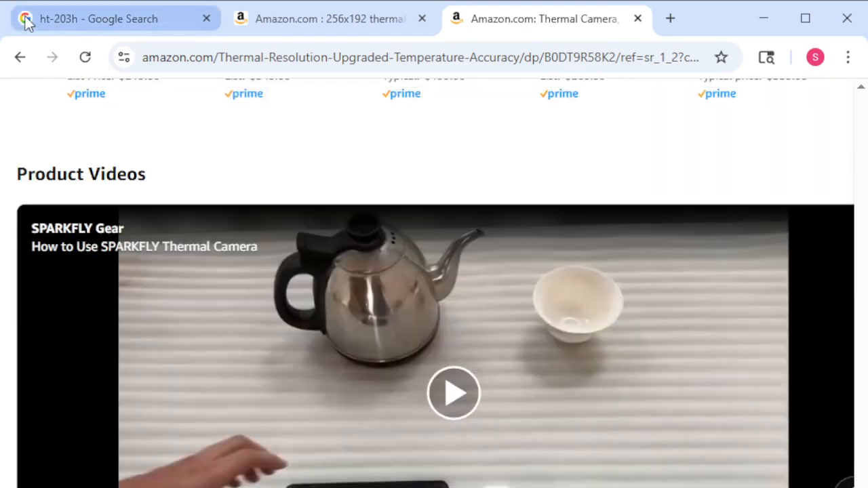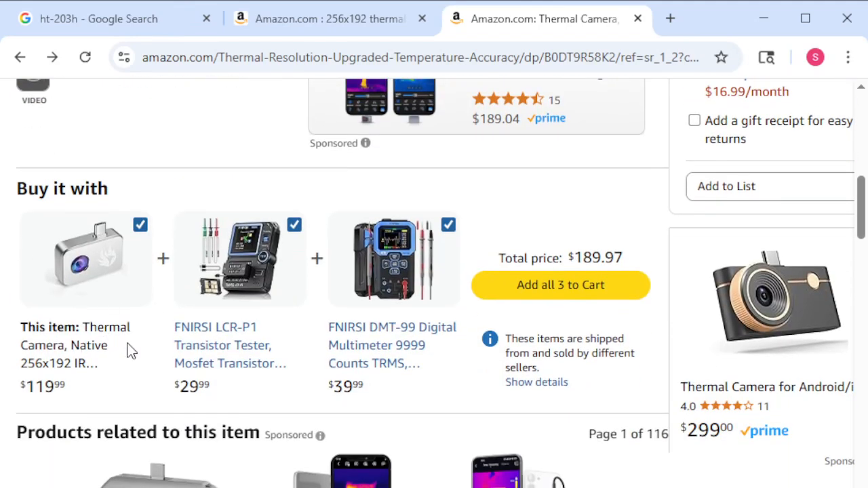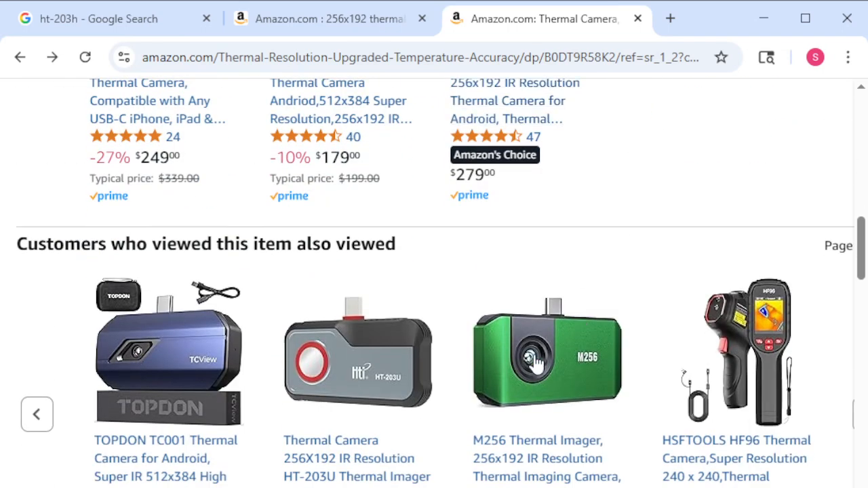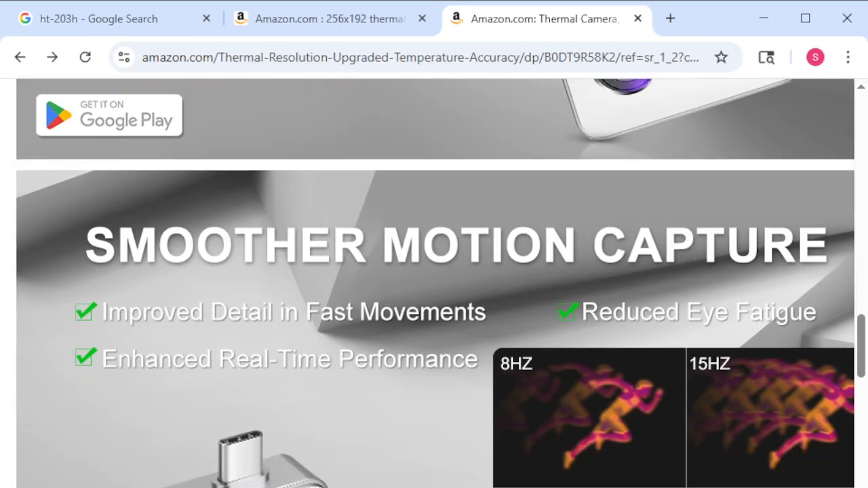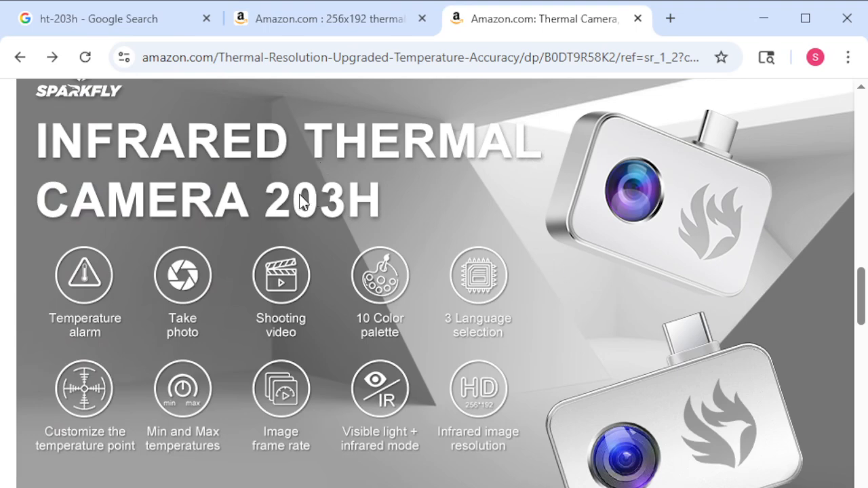I'm not able to do reviews on my account because they banned me for some reason. But yeah, so 120 bucks. Good deal. And it's showing other ones, you know, 200 bucks, 176. Anyway, this uses the exact same software as the TTI, their HT203H, because it is literally the exact same unit.